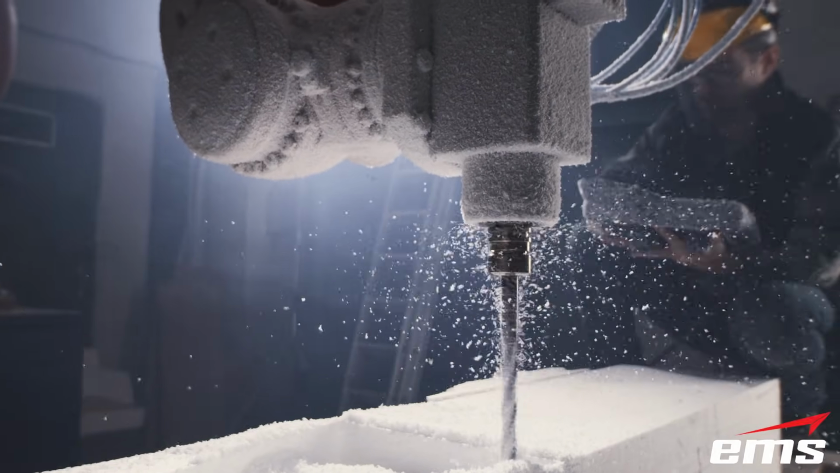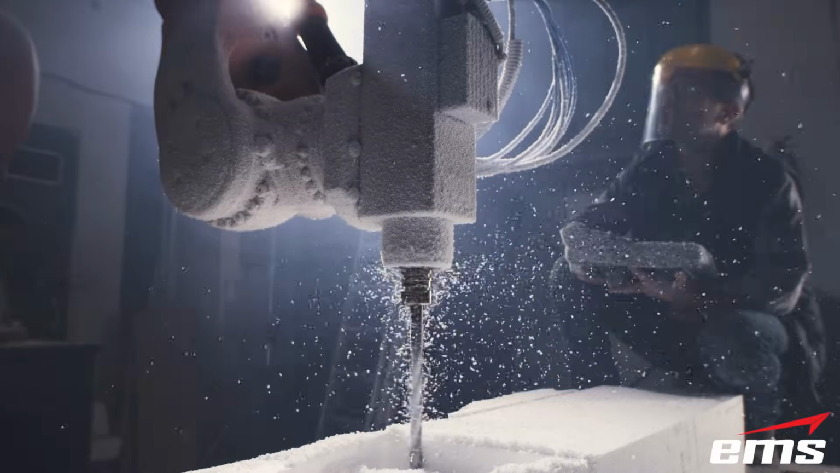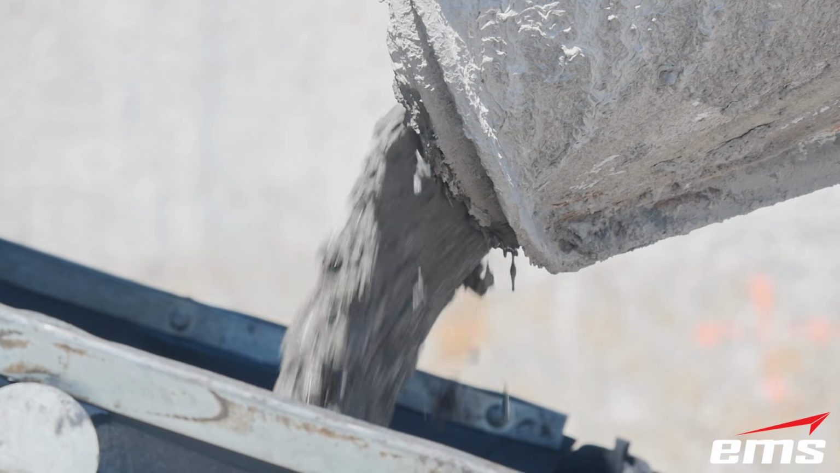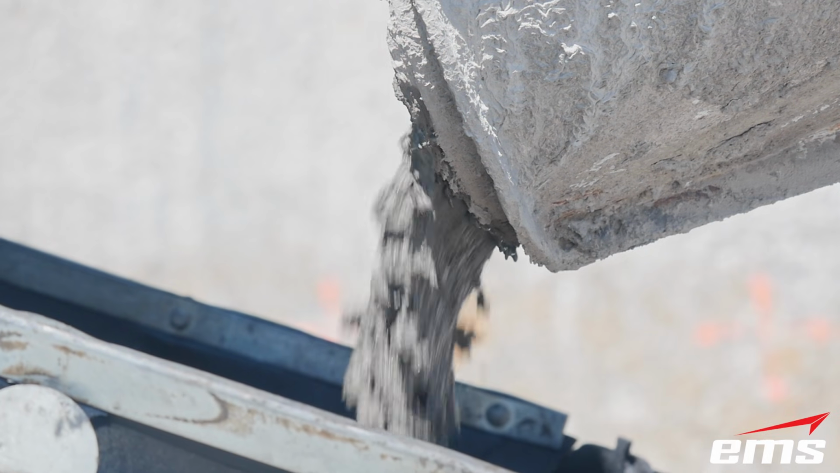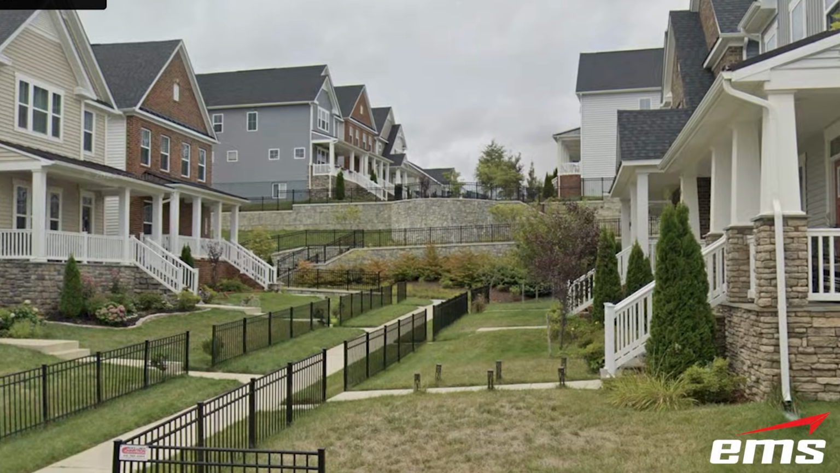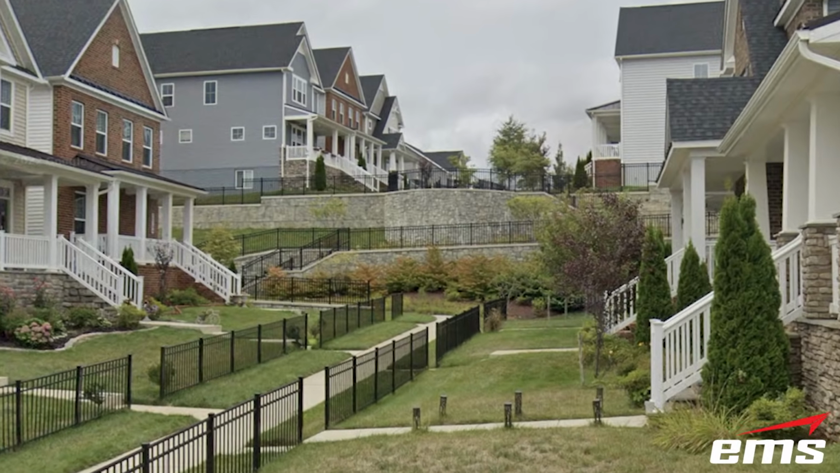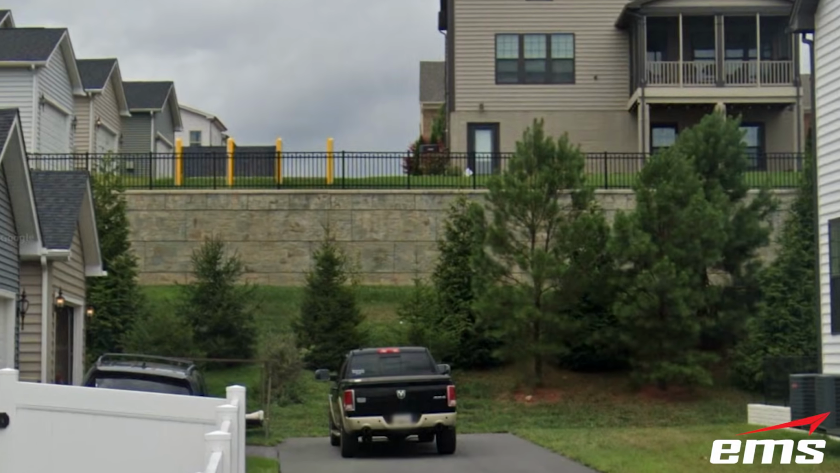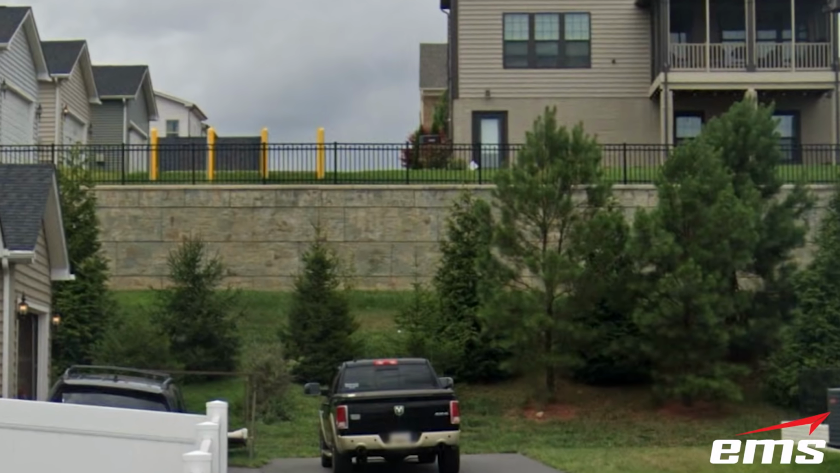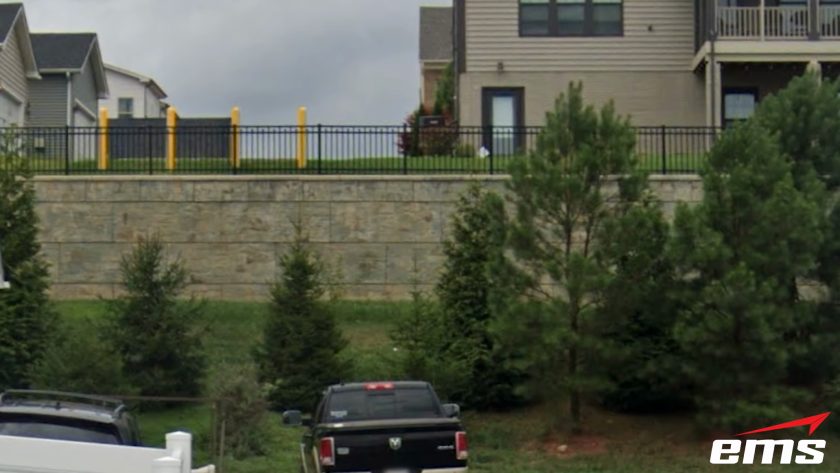This allowed for the creation of foam patterns, which were then used to make molds for the concrete walls. These molds shape the concrete to match the exact texture and form of the original stone. Custom dyes and colors are added to ensure the wall would look as realistic as possible. The result: a retaining wall that's not only structurally sound, but also blends perfectly with the aesthetics of the development.